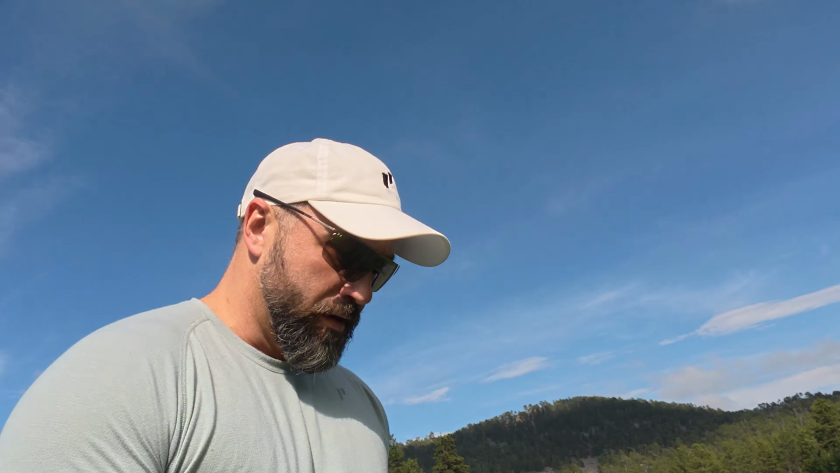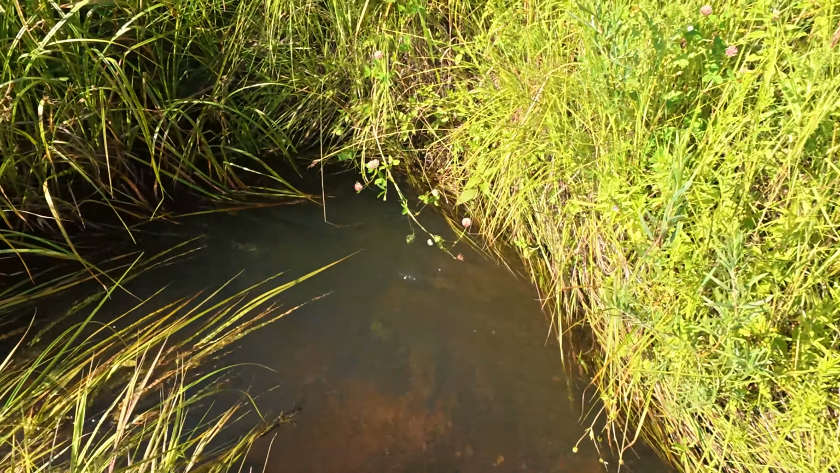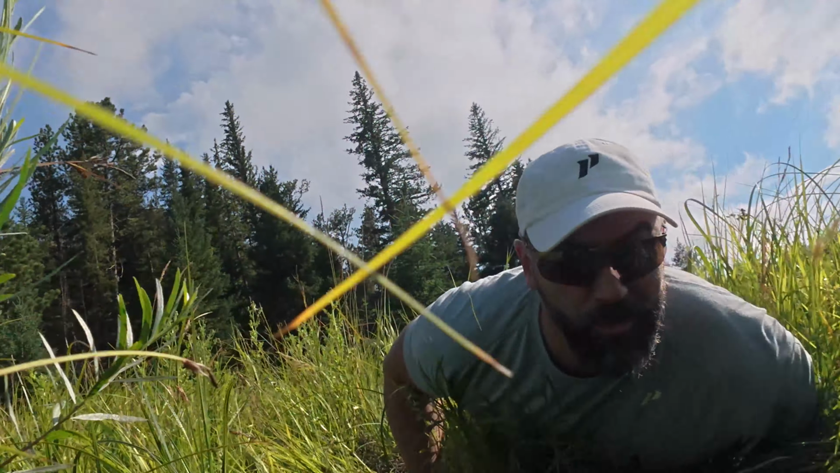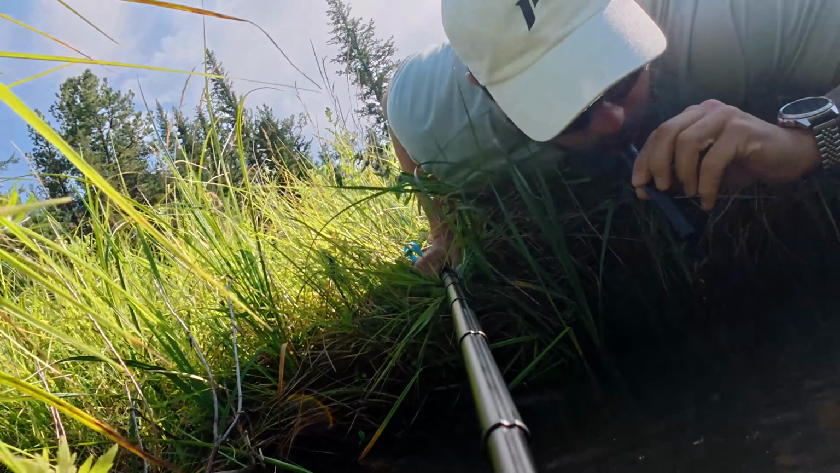All right, guys, so we are out here. We're in South Dakota in the Black Hills. Coming out here, we found us a little creek crossing, and we're gonna try out the emergency water straw again. So we're gonna check this out and see what we can find. It is beautiful out here. All right, so here's our little creek that we're gonna test this with. It's a little bit of flowing water. Stick this out here. I'm gonna lay down to do it. All right, let's give it a shot here.